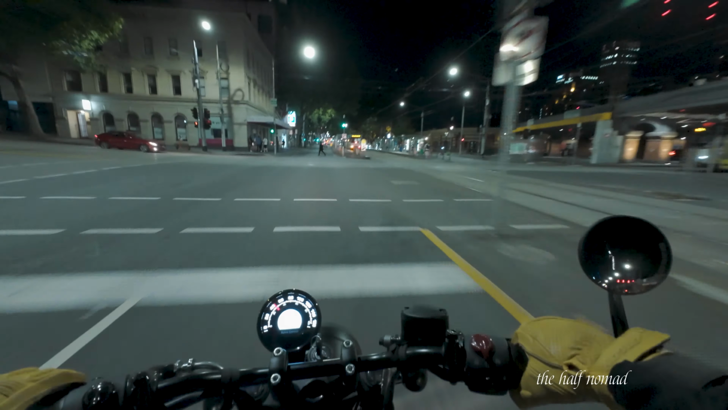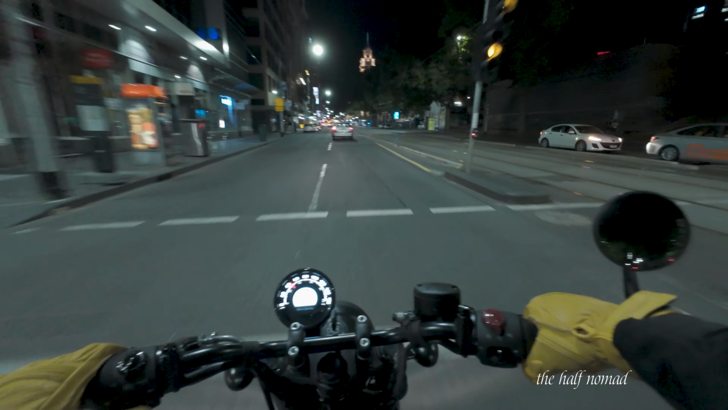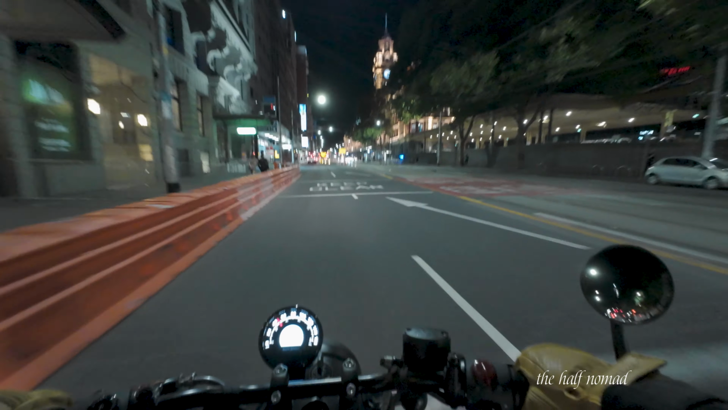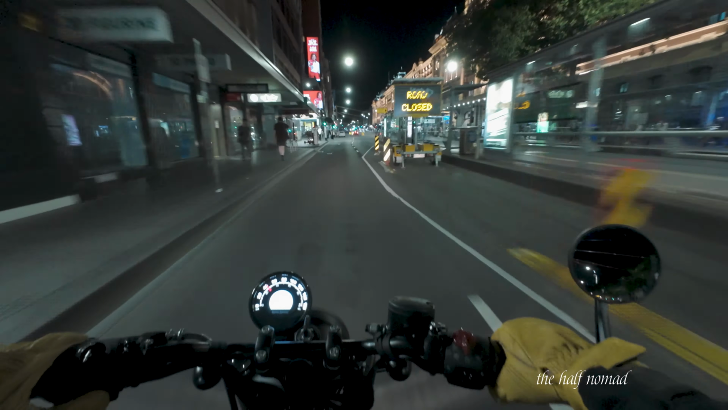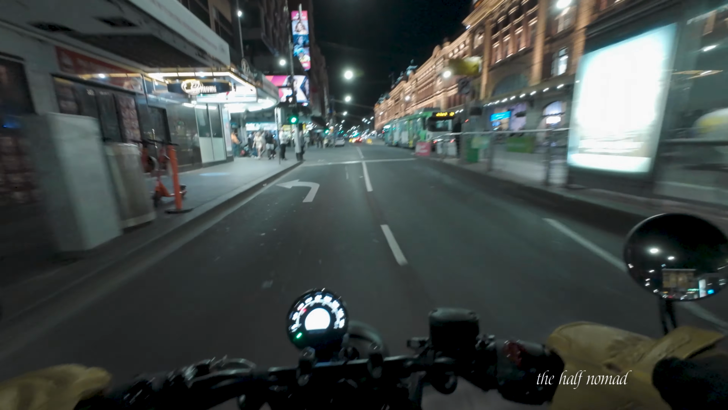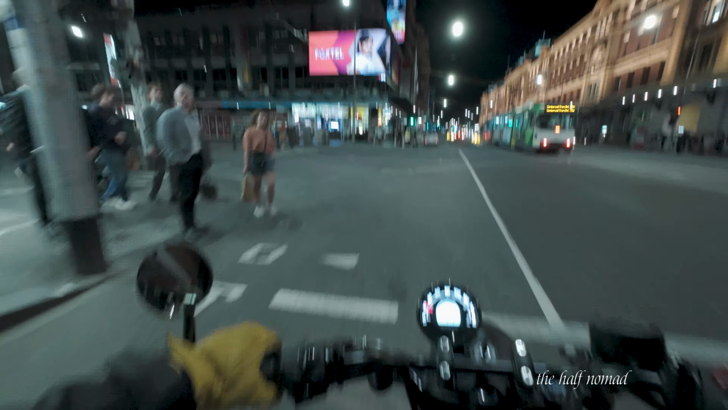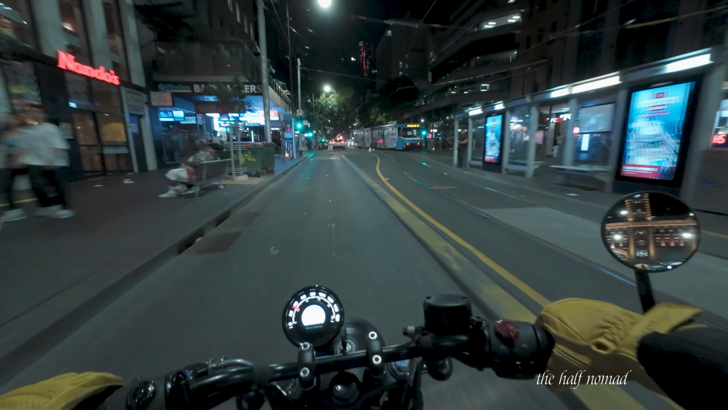Always busy here in this part of the city. Always busy. This is Flinders Street station. Okay, let's take a left here. Okay, we're on to Elizabeth Street now. Heading towards the north of the city.